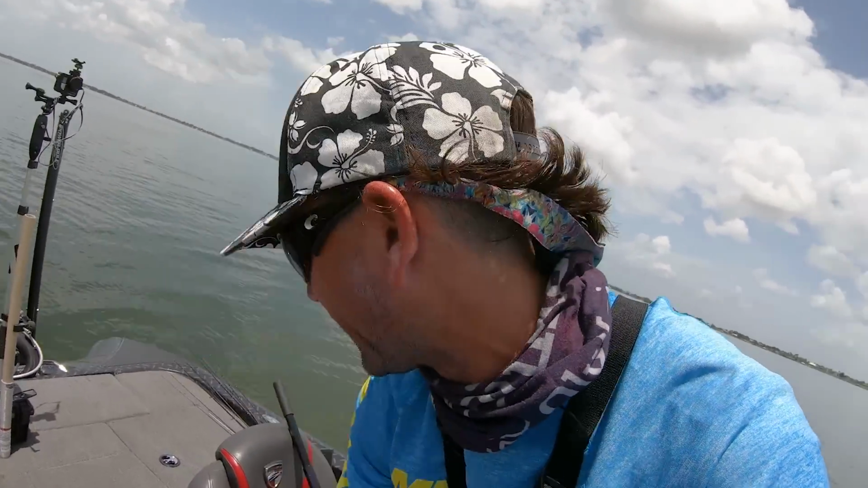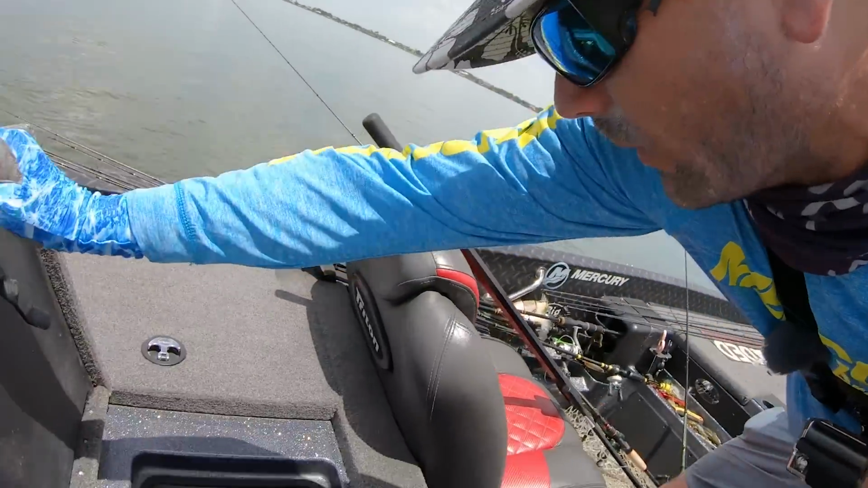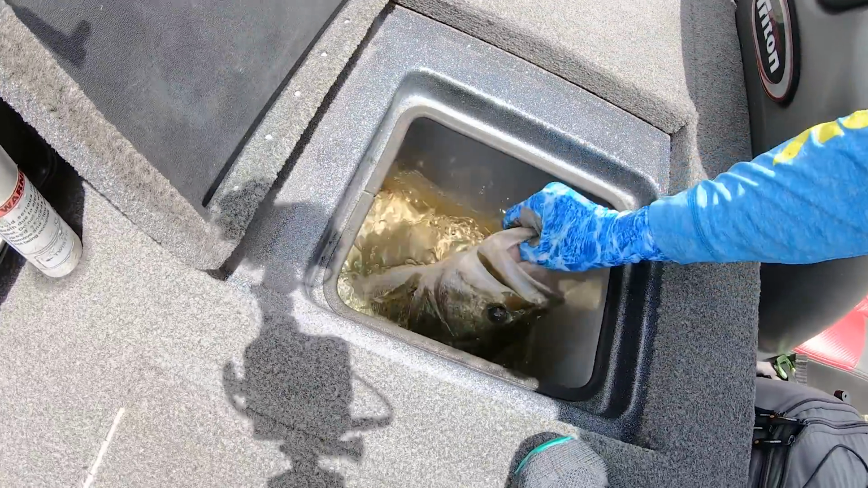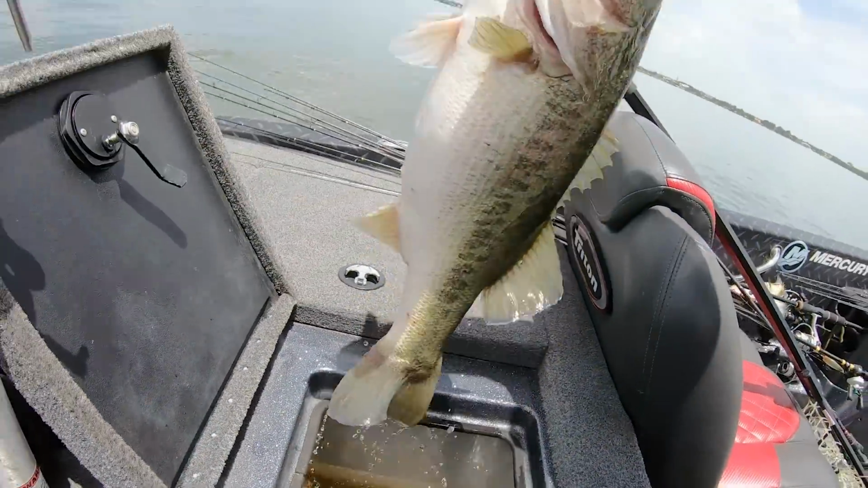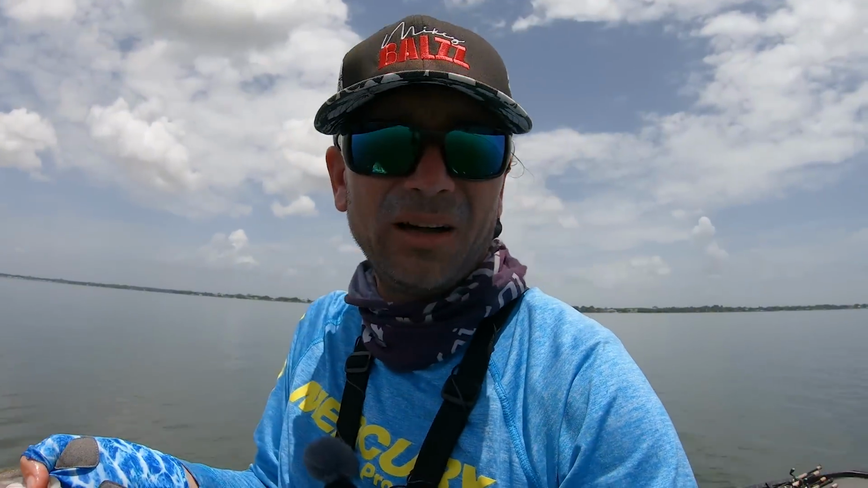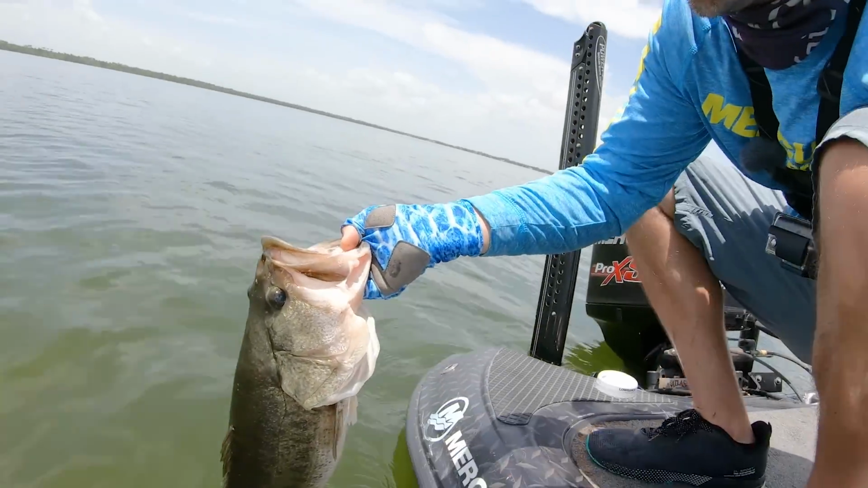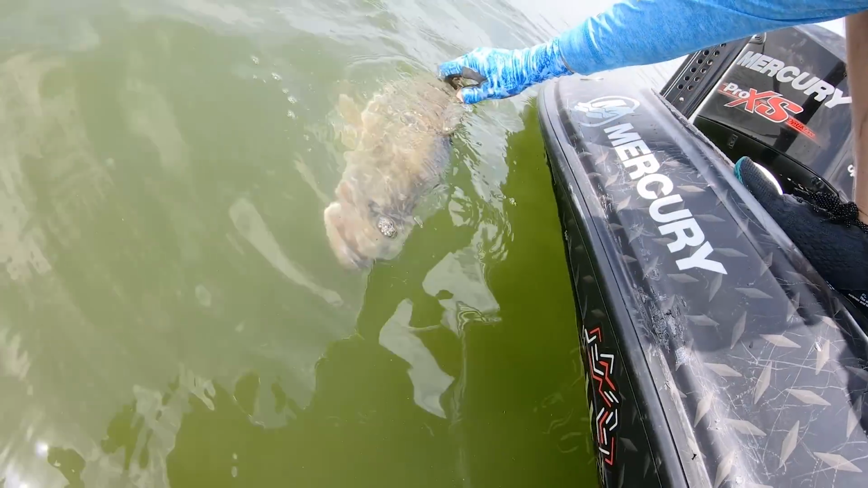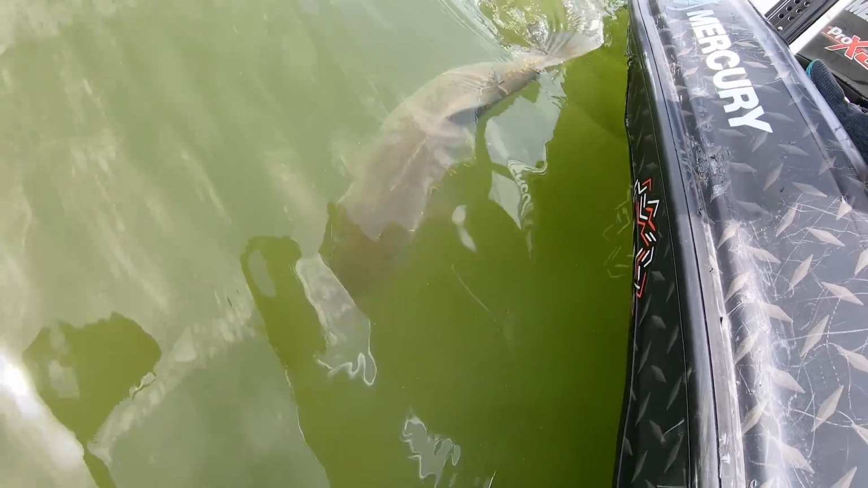Let me turn this well off. I want to get her released because I don't like keeping them in the well. Dude, that right there is a 7.5, 8 pound mama jama. Big. So let's get her released really quick. God, you're pretty and you're so big. See you later, homie.